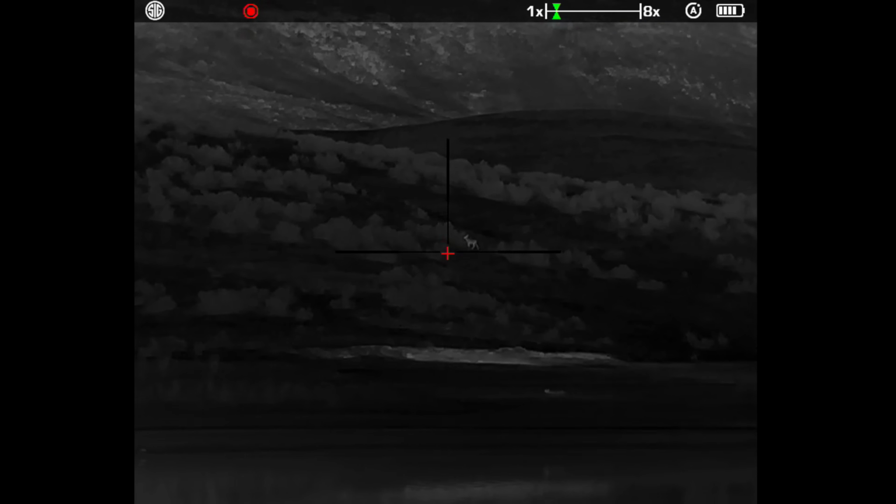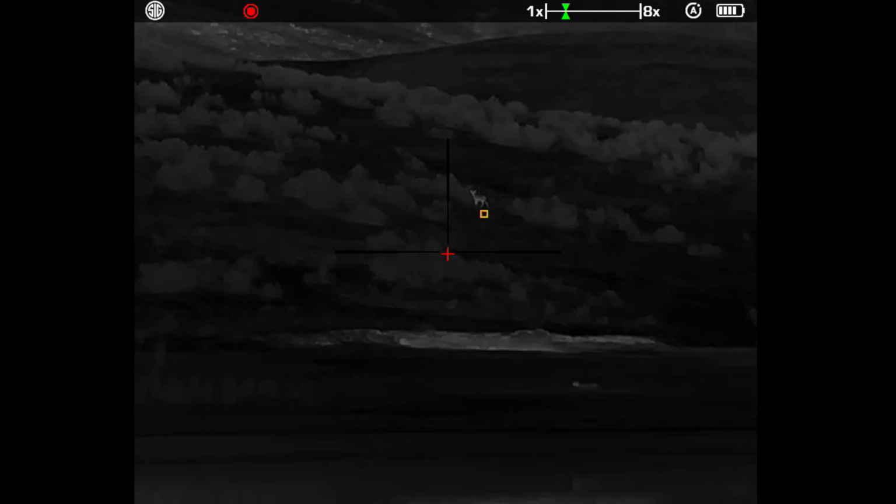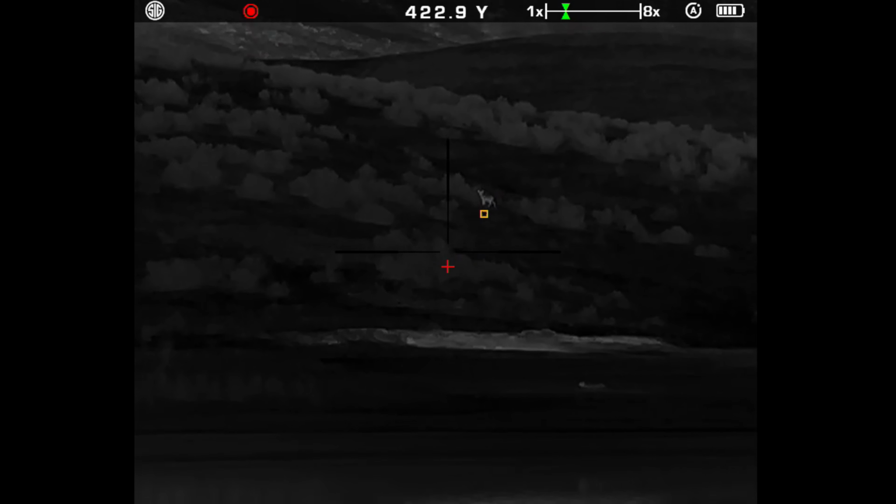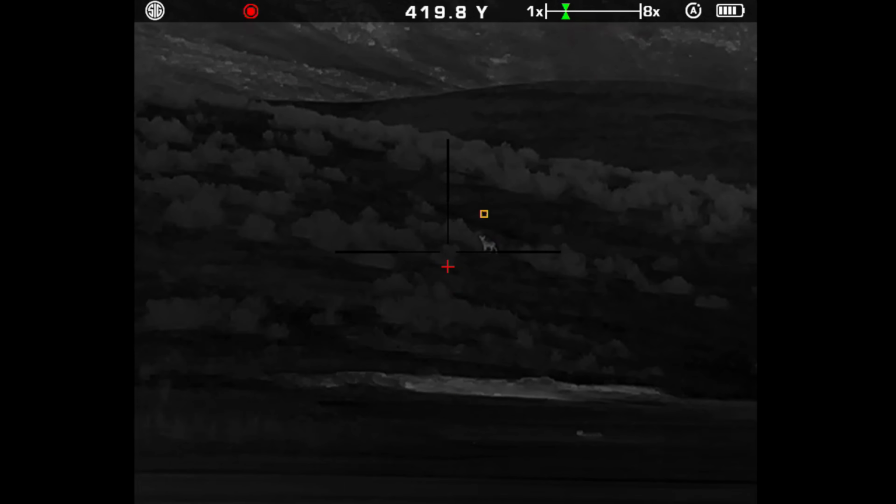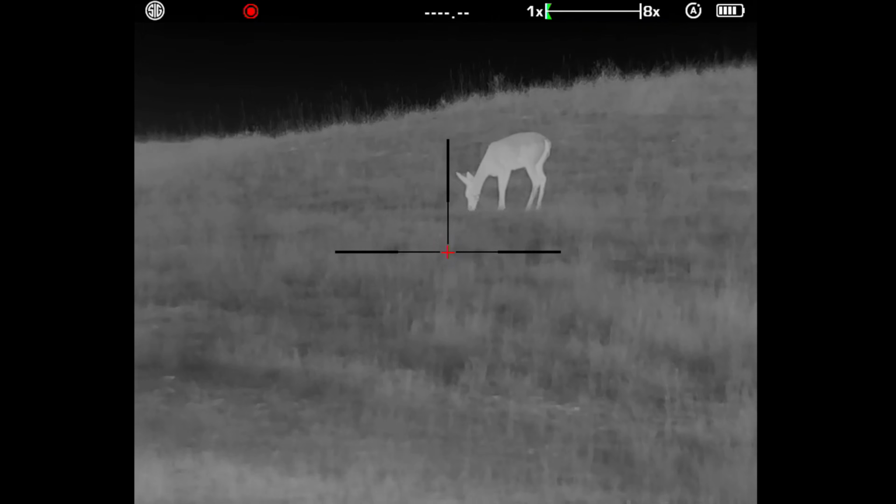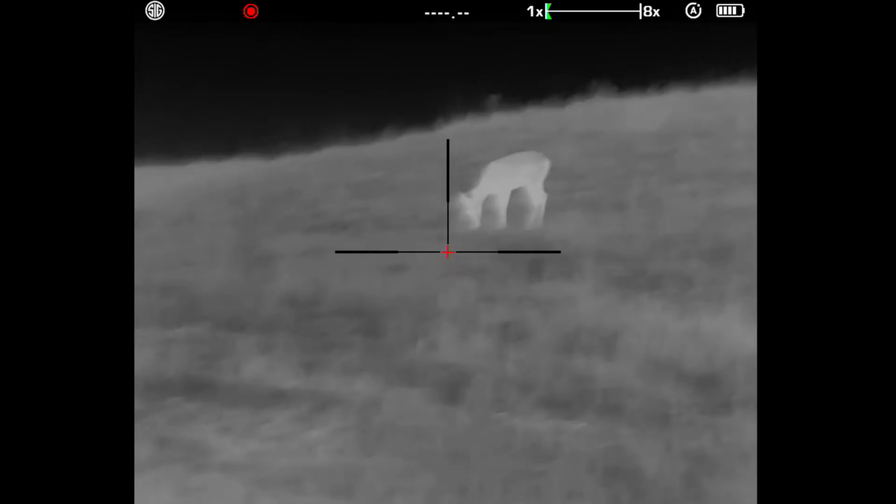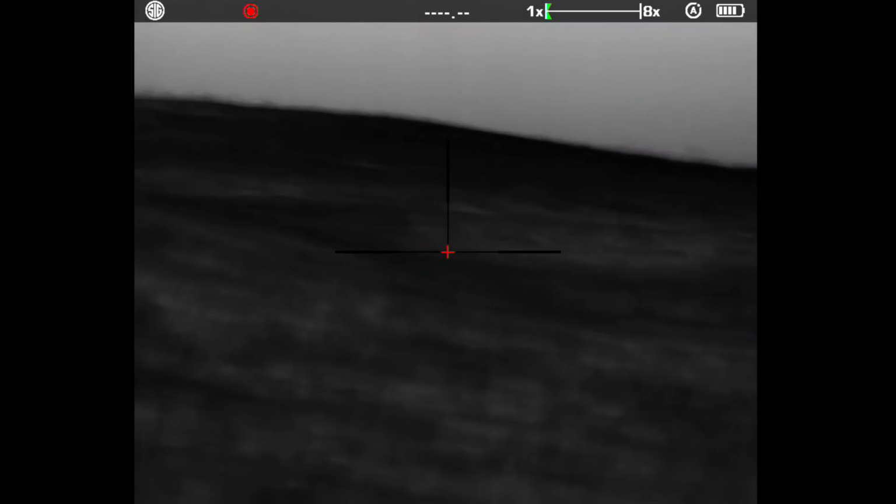Now, are there better scopes for shooting long range in the dark? Absolutely. But this is going to be fantastic for anything from 10 yards out to 200, 250. You're going to see these images I took the other night that are fantastic. The detail you can see is amazing. I was quite impressed with it. There's a lot of settings in the menu for being able to adjust the sharpness, the contrast, the brightness, all that kind of stuff. So you can really tweak this down to the way that you like it.